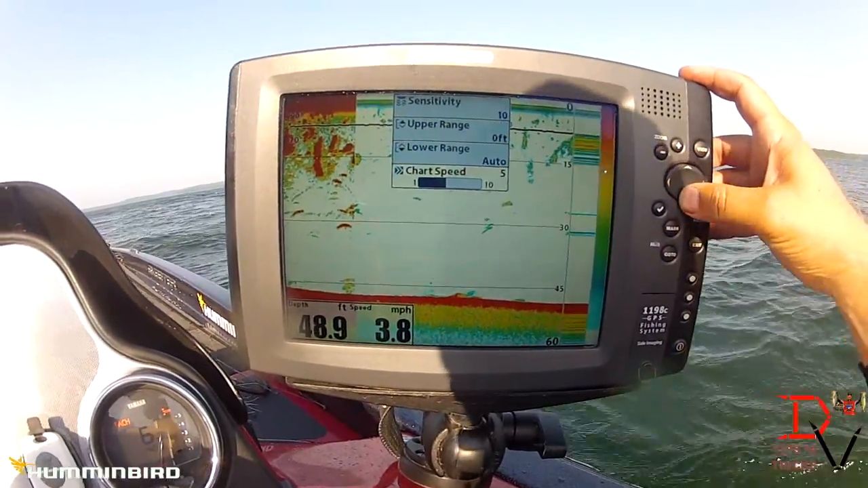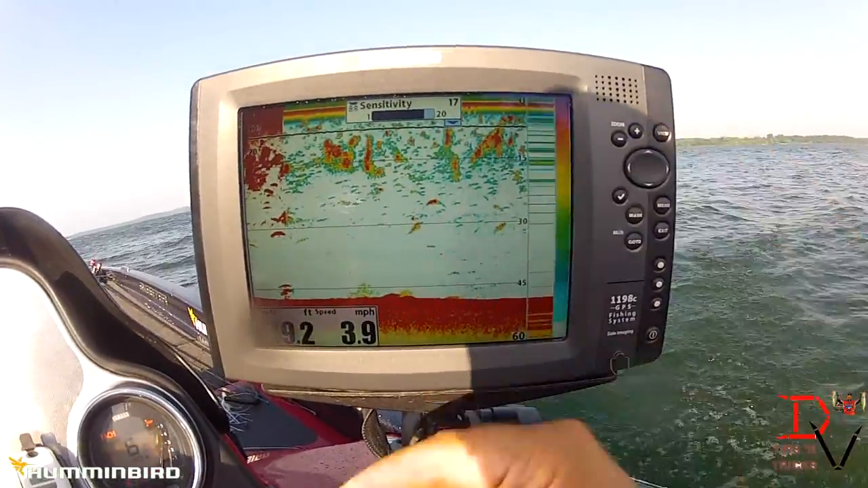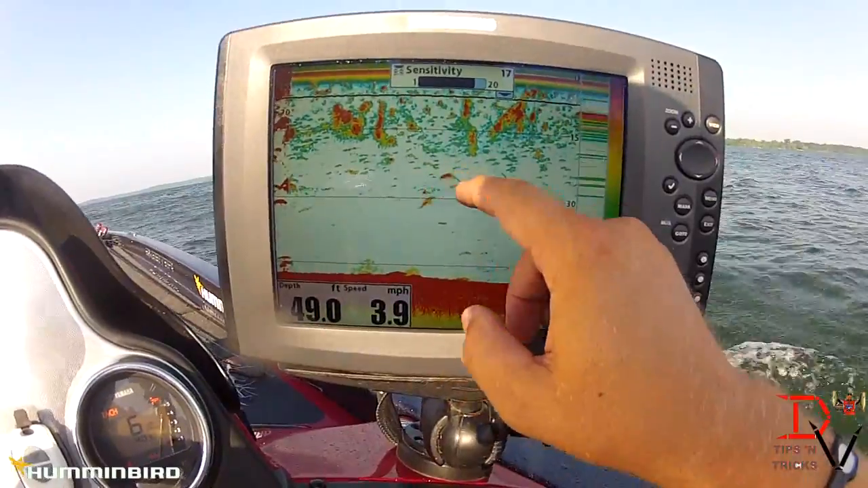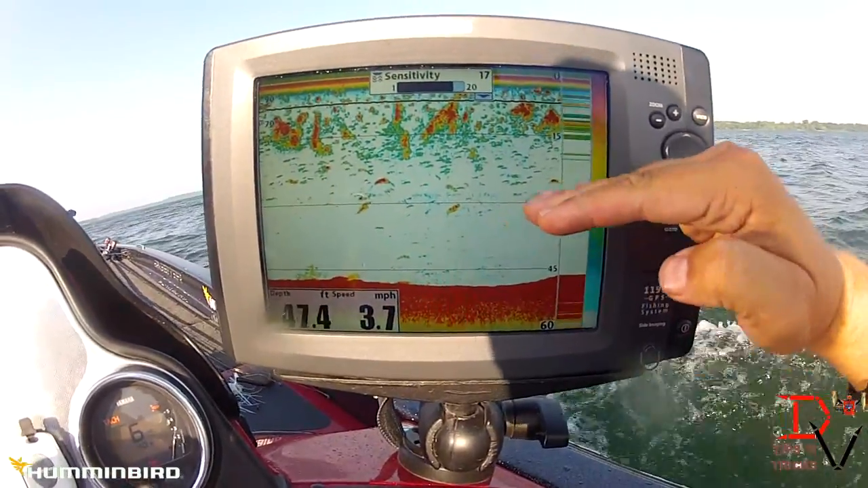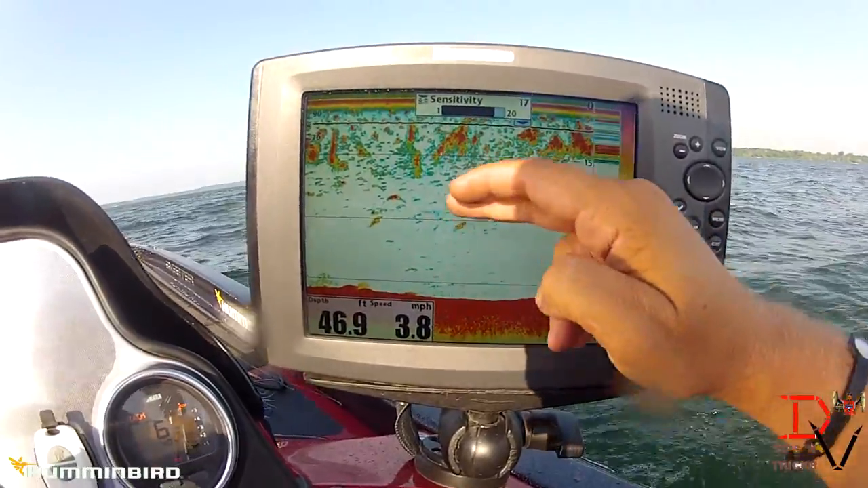This is in factory defaults. We can crank it up and we can add that data if we want to. You can see there, we cranked up the sensitivity. Look at this nice arch here. Remember, a fish that arches, if it travels into the cone here, its distance is farther, if this was the transducer, than when it's directly below.